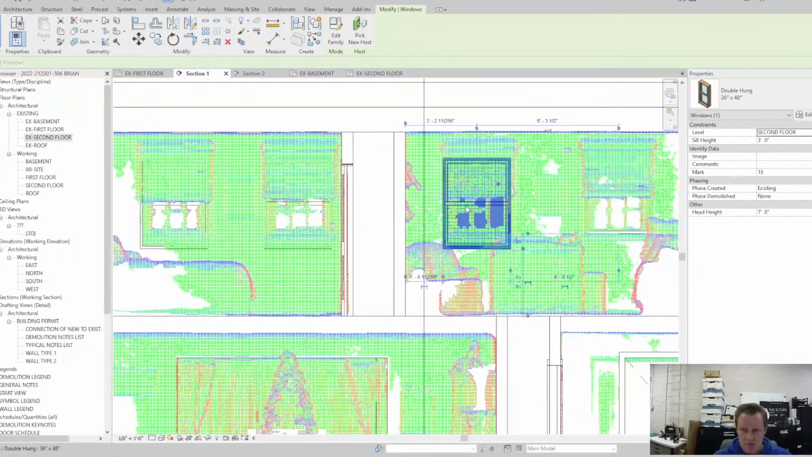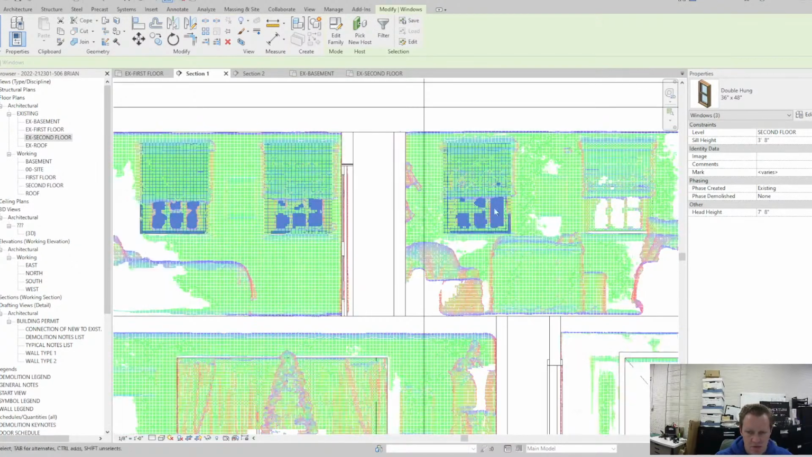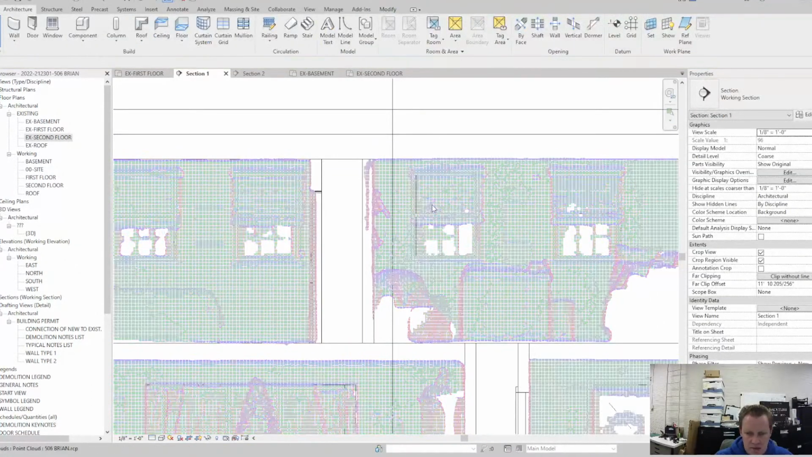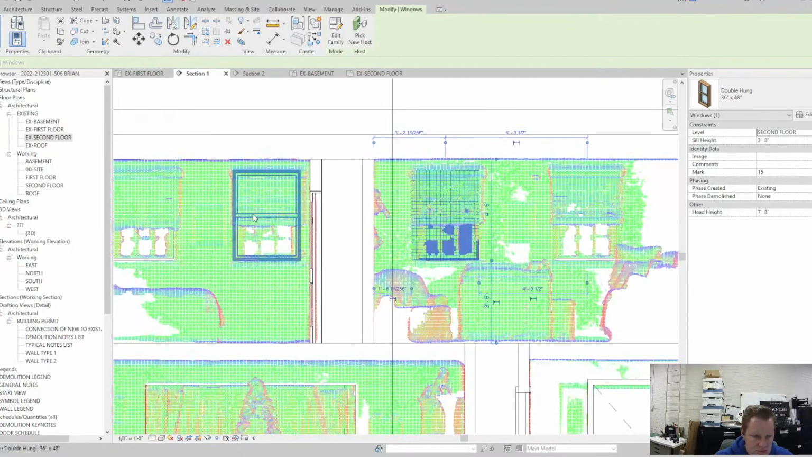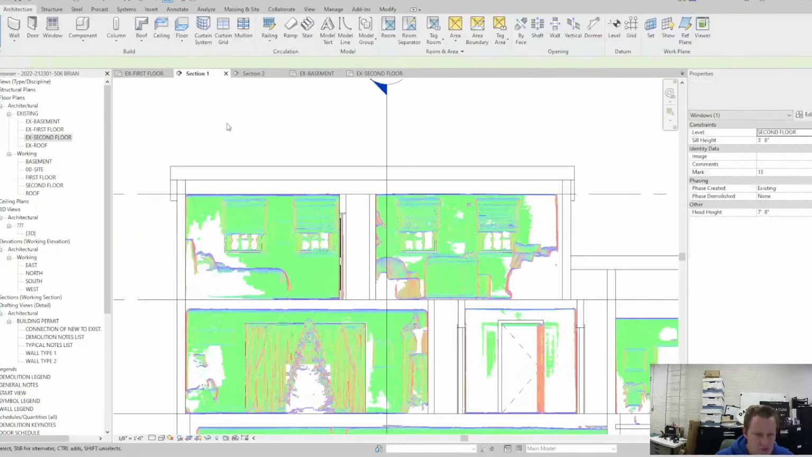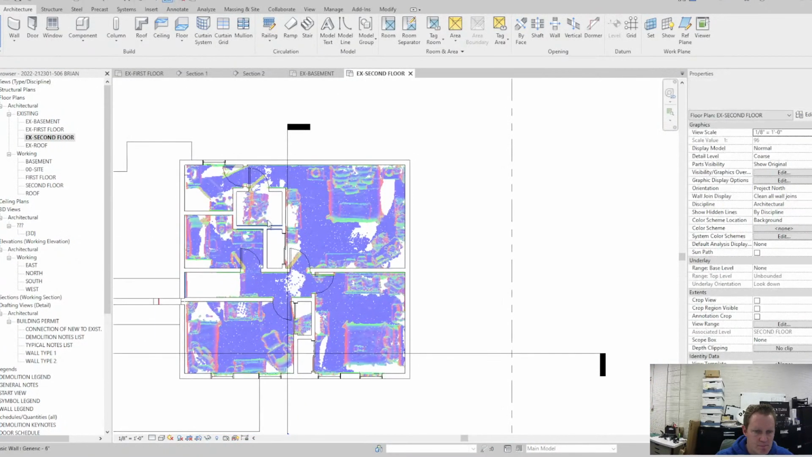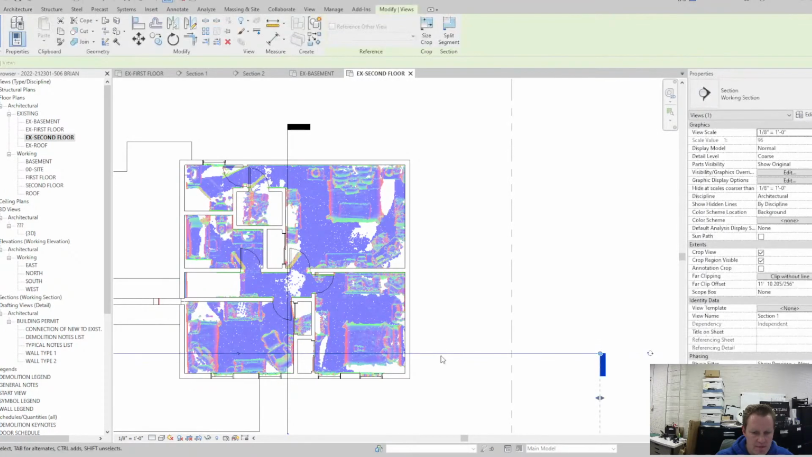Yeah, these are 36. So what is that? 3'8". Of course, in Revit, really great. Select them all. I'm up at 3'8". That one's pretty good, that one's there, and that one's there. So I got all the windows up there. And I got one there already.